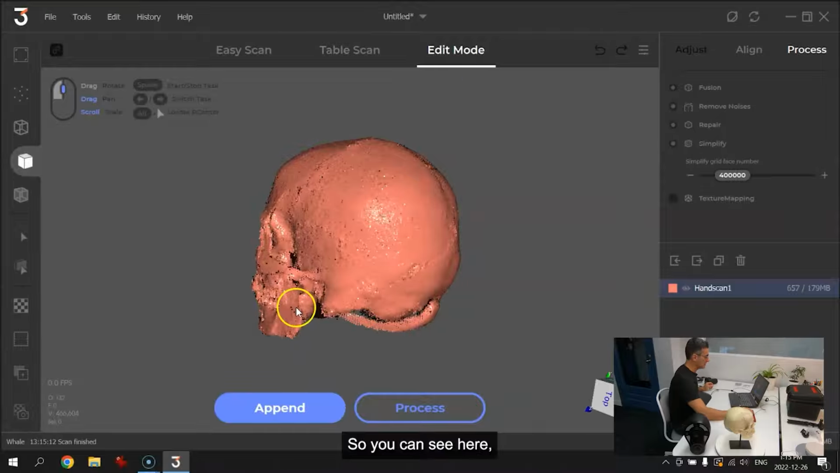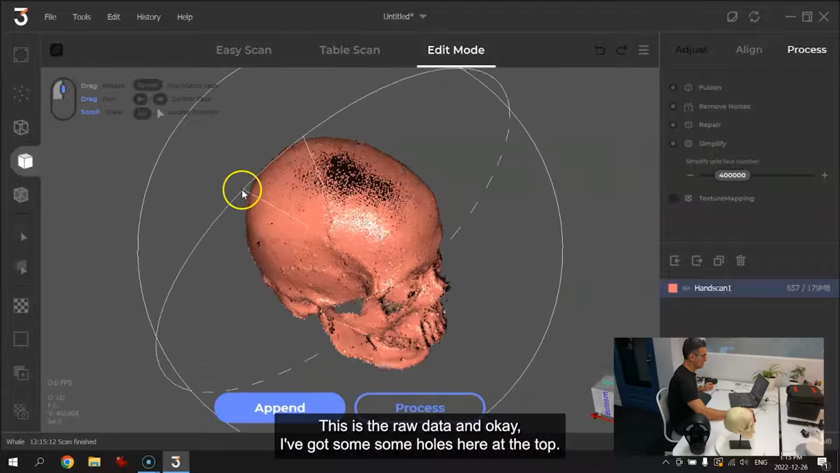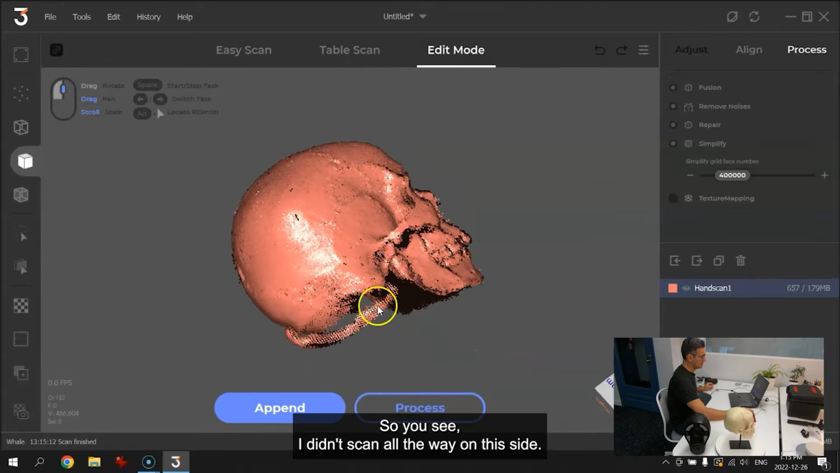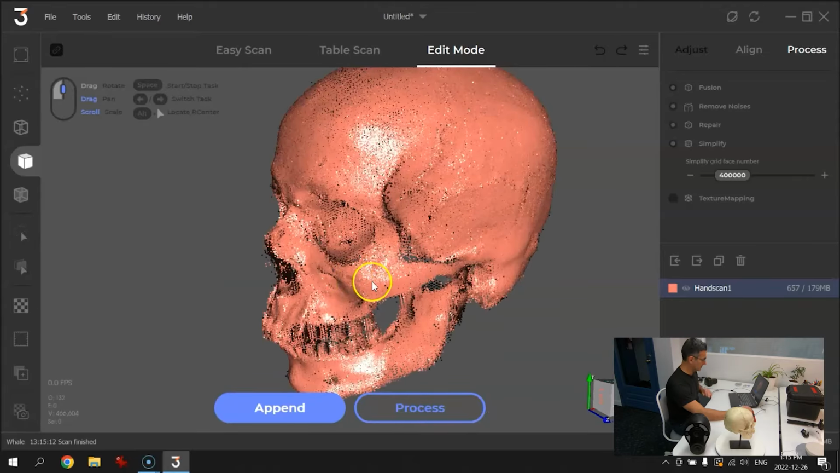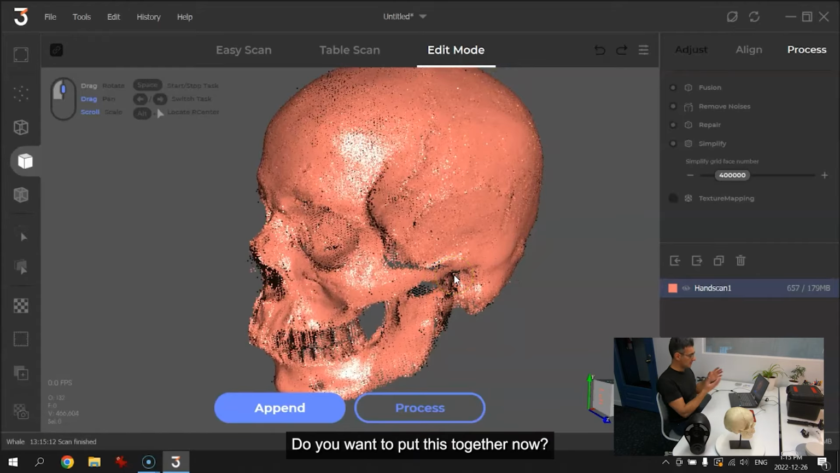So you can see here, okay, I've got something. This is the raw data. And okay, I've got some holes here at the top. I've got some gaps. It's not perfect. And of course on this side, you see I didn't scan all the way on this side. Okay, so I've obviously got a little bit of a problem there. But overall, it doesn't look too bad. And that's the basic process for the scanning. You want to put this together.